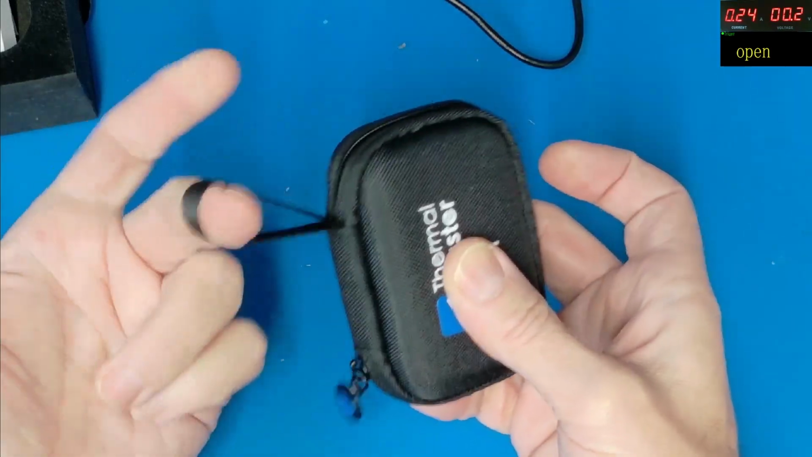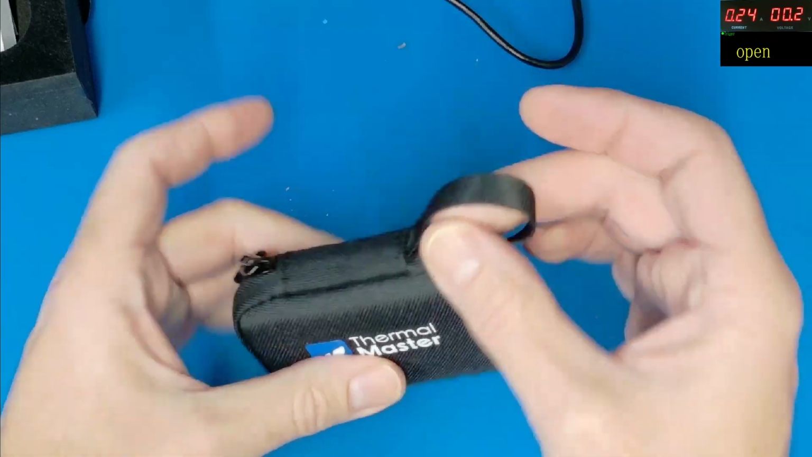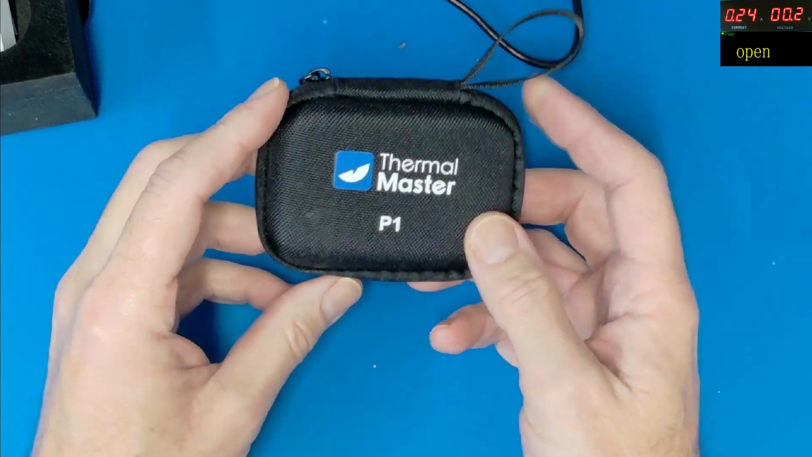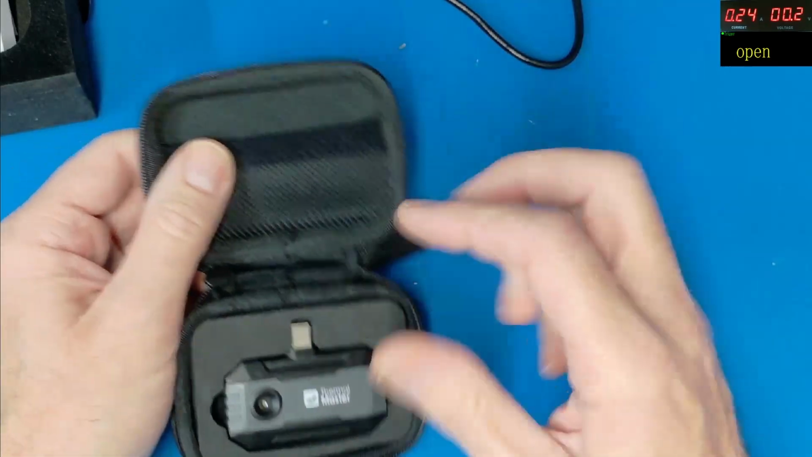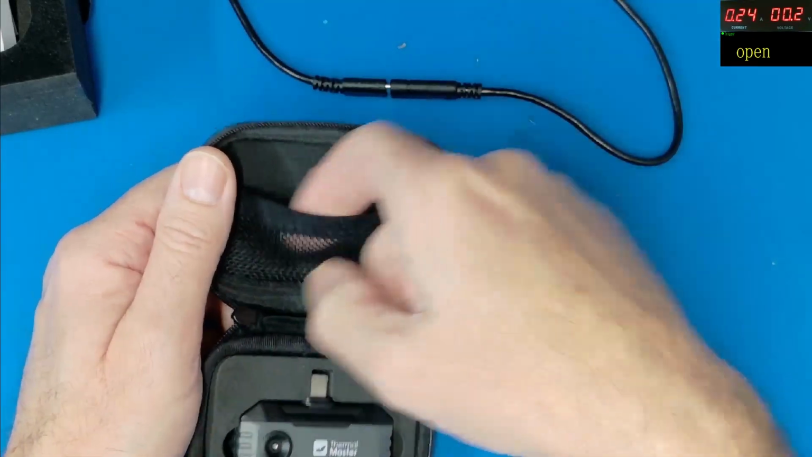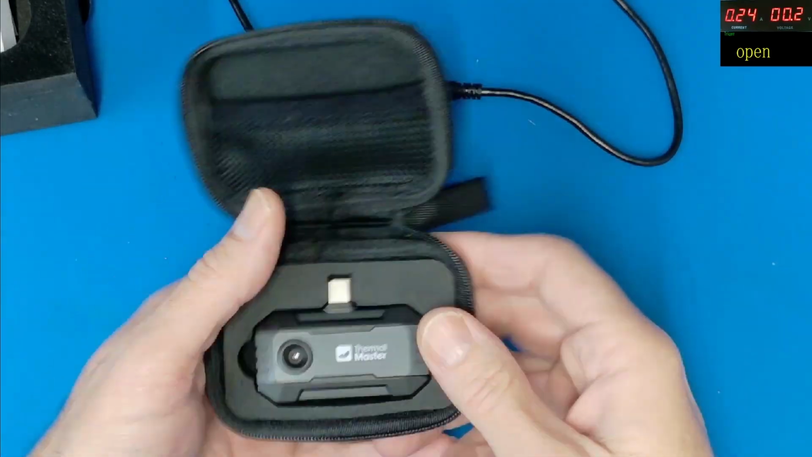So you can clip this onto your belt with a carabiner or something similar, or just somewhere you can hang up on your workbench wall or something like that, but still not too overly large to get into your pockets and things like that. So it is nice and easy to carry. Got a nice little storage compartment under here where you can just fold the cable up if you wish and pop it in there, or you could put some other bits and bobs in there if you so wished.